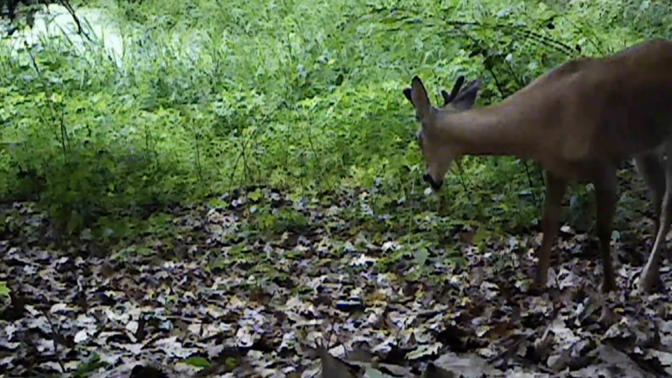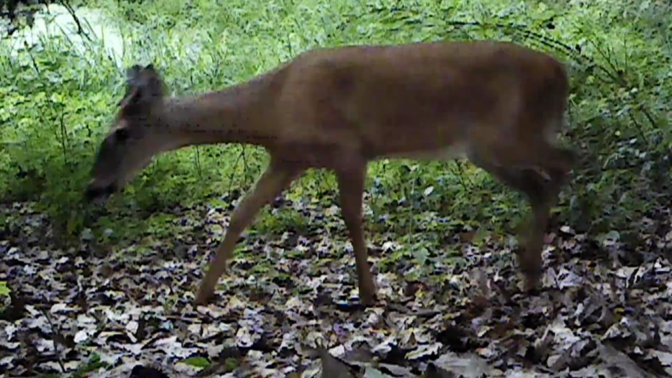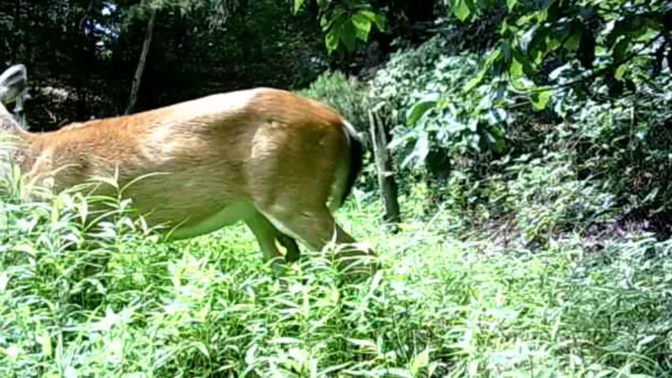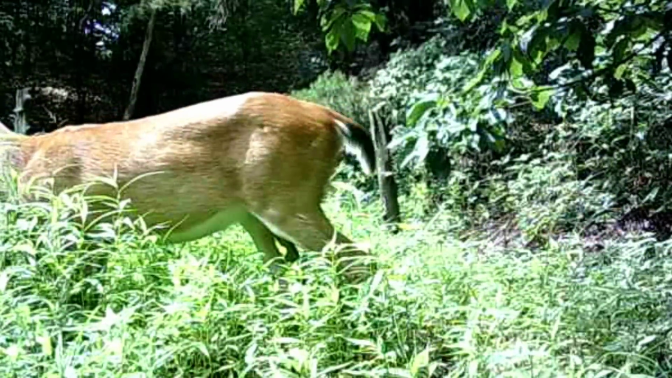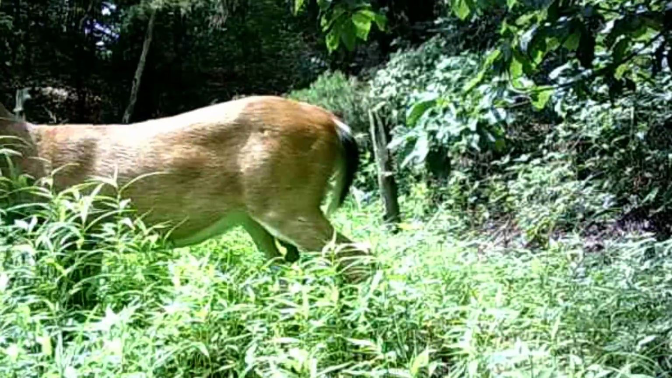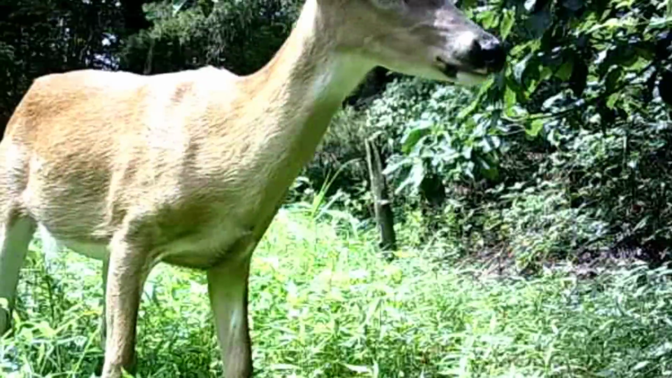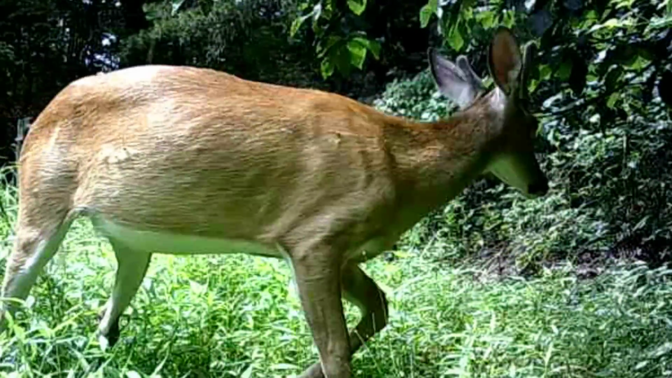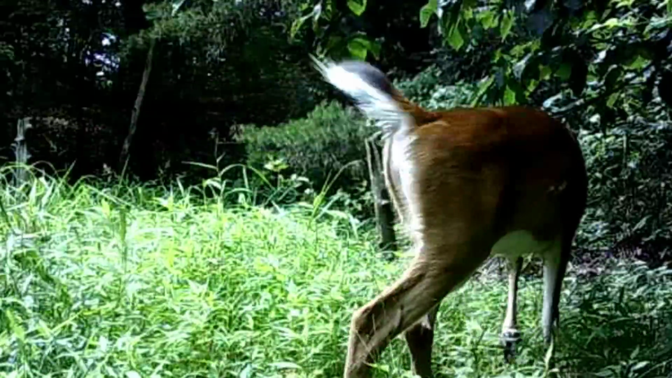We'll start out here at the pond. These little young bucks, they're growing their antlers back awful nice. And they love this pond. There's so many different grasses for them to feed on. And all different sizes too, these bucks.